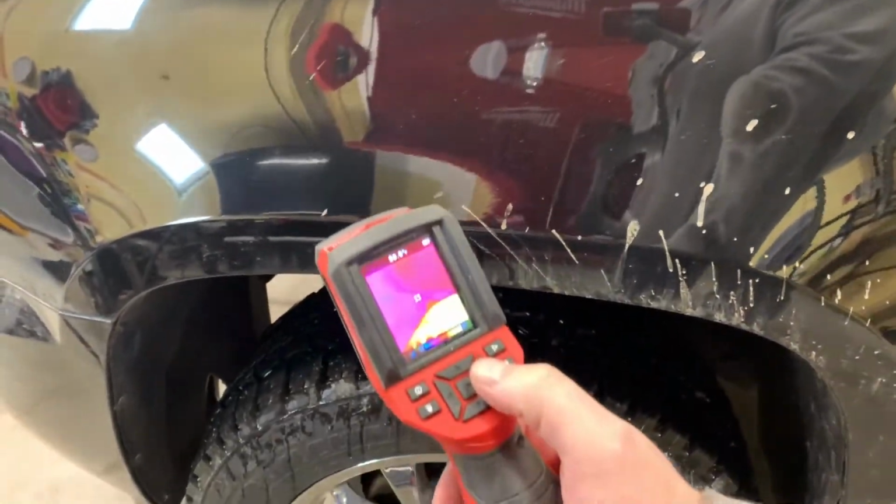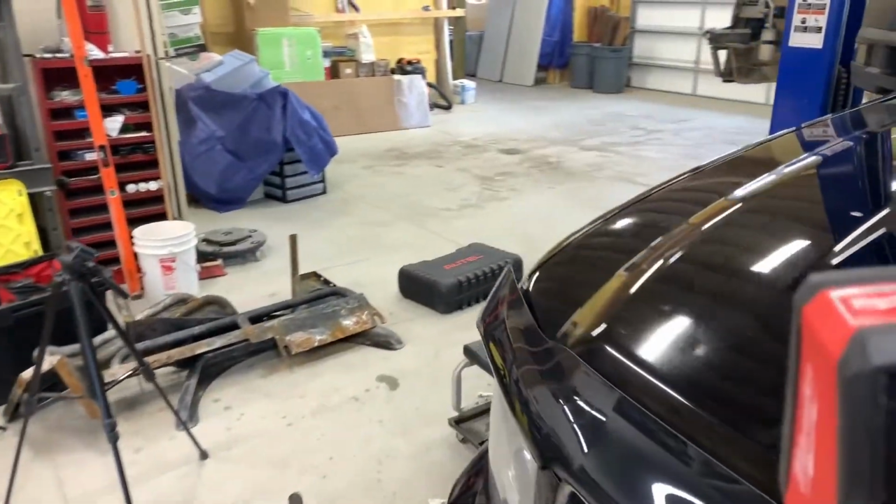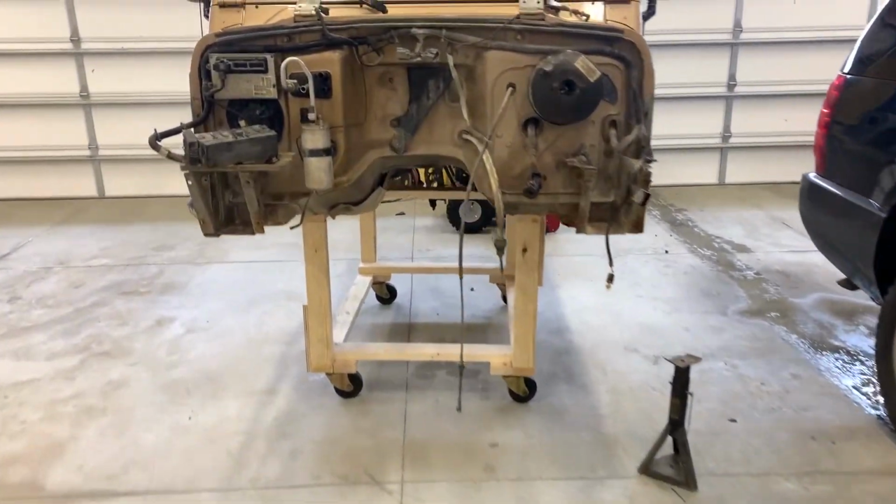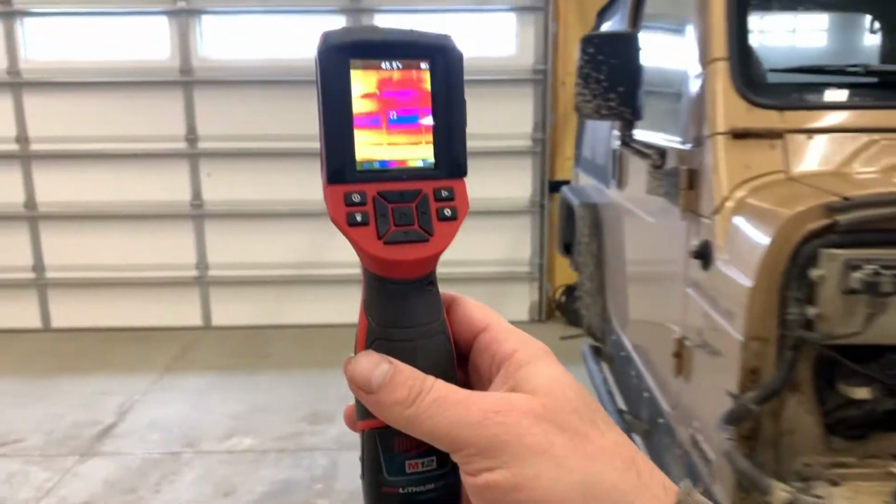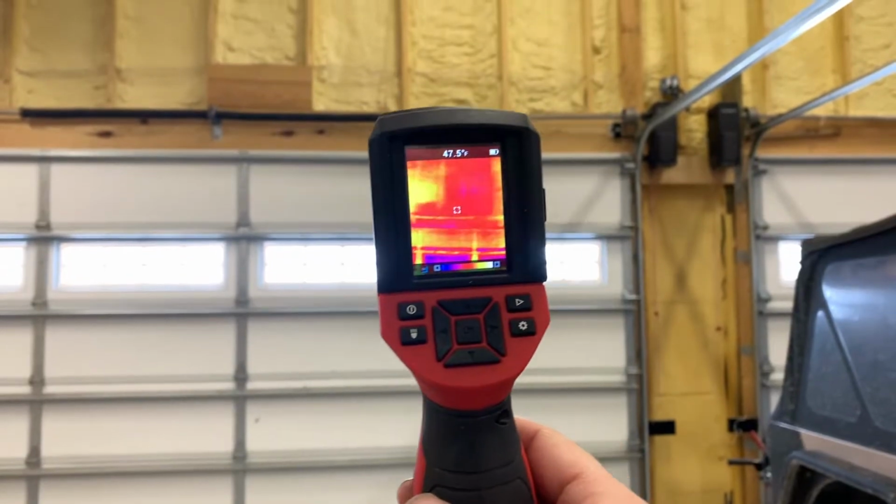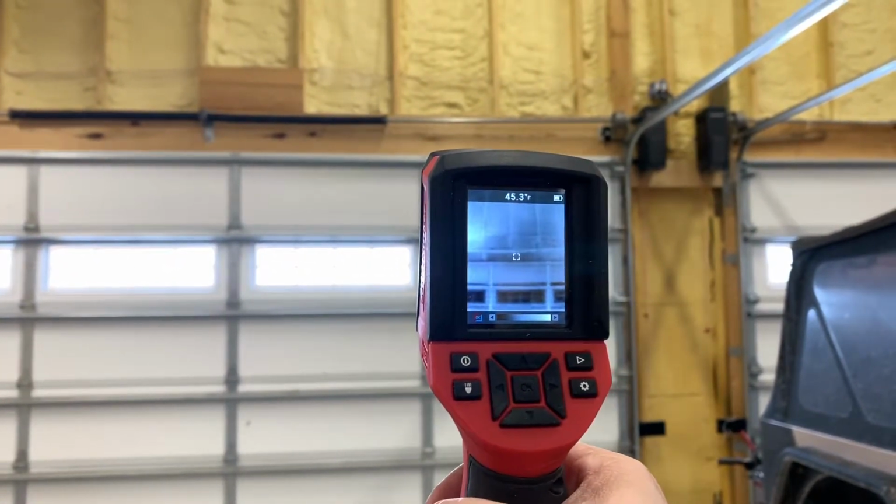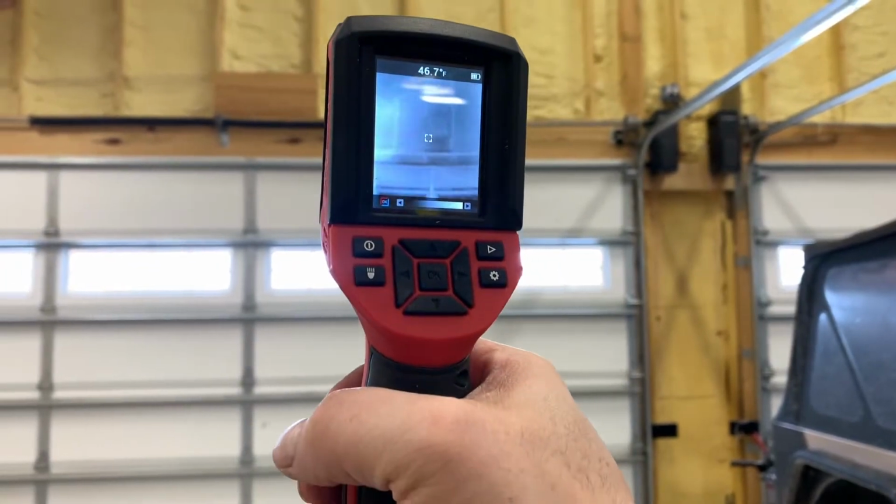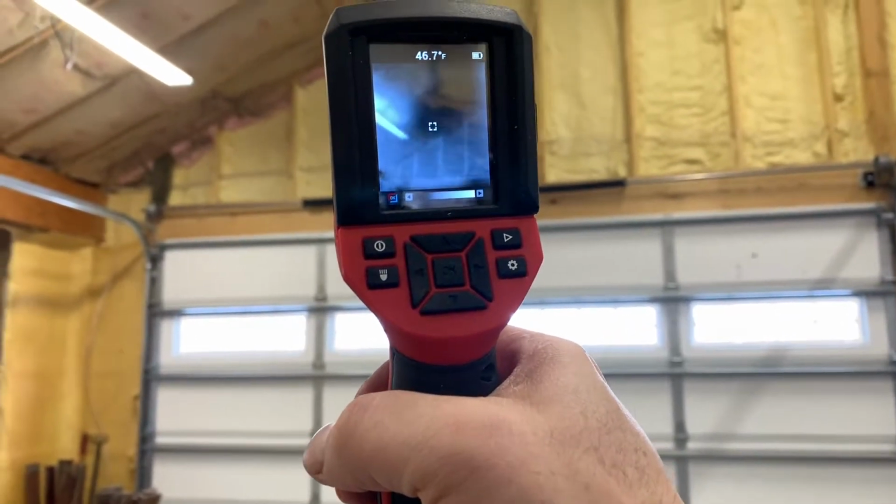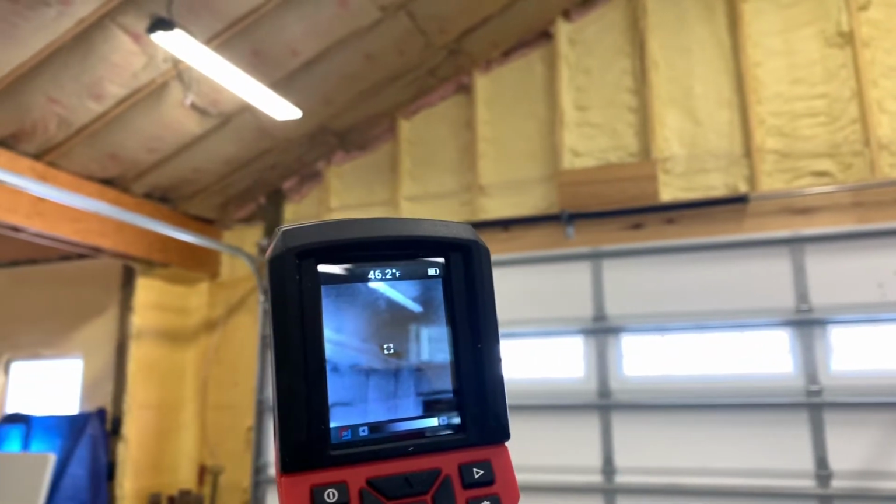This tool will also, you can do different colors. Works great for finding poorly insulated spots in a house, a barn. You can see, we'll go back to the black and white here. See there's a little bit of a cold spot up there. That's my light. Cold spot in that corner.